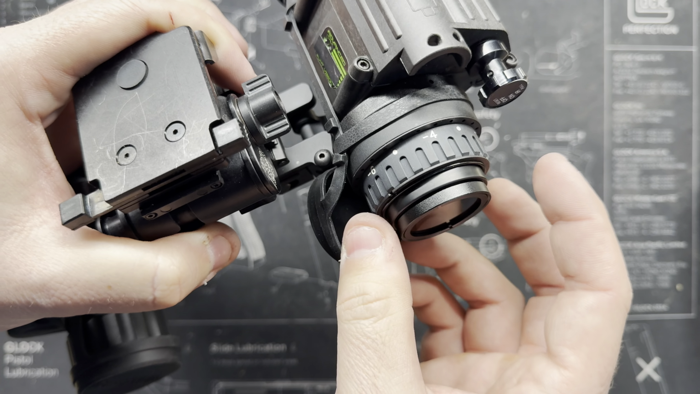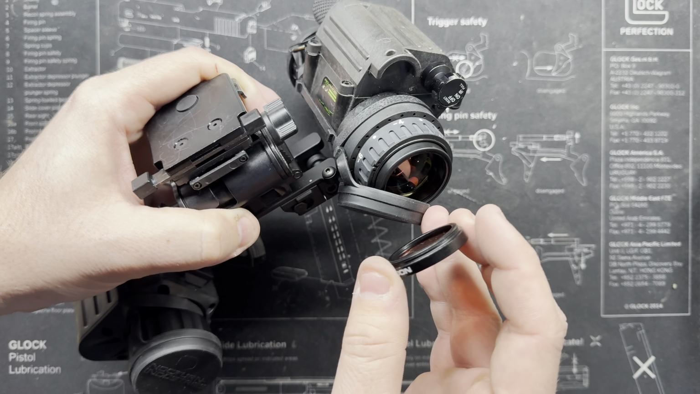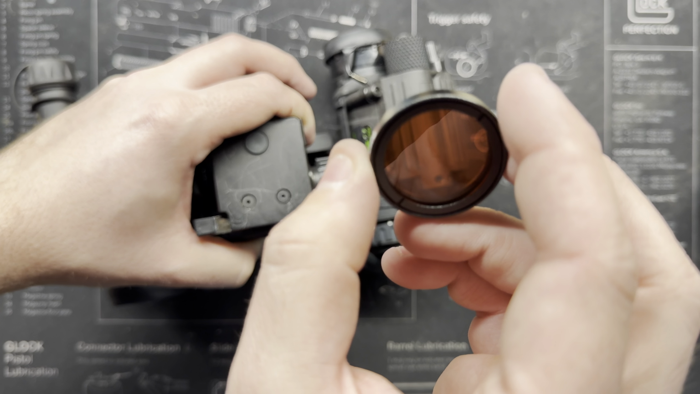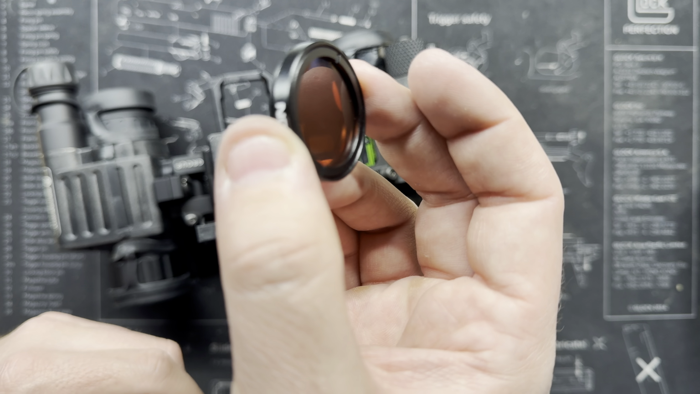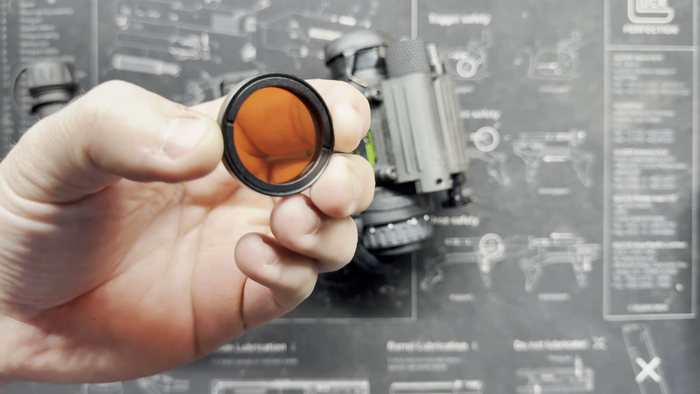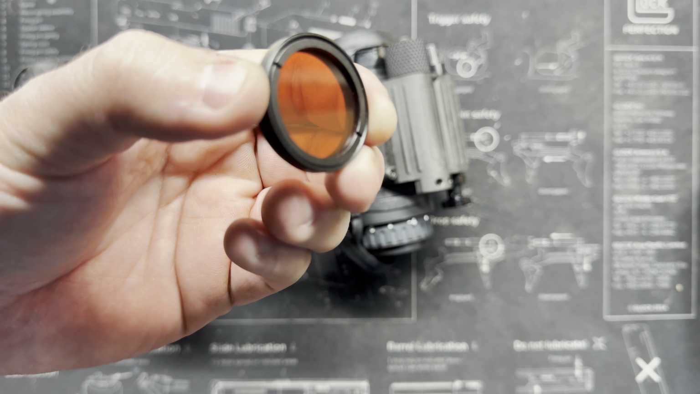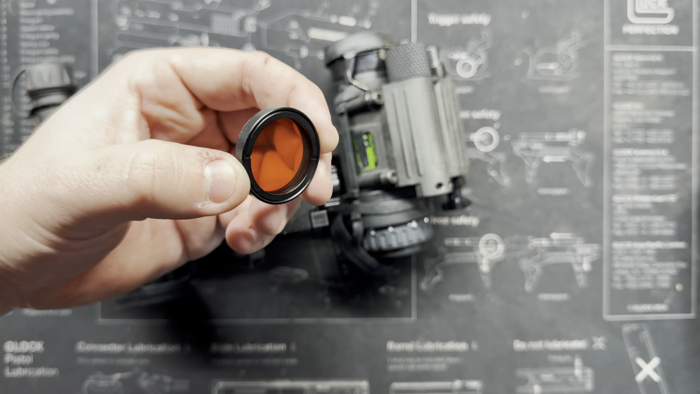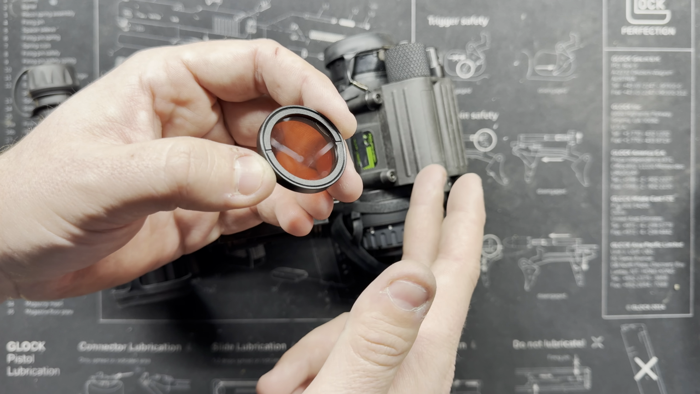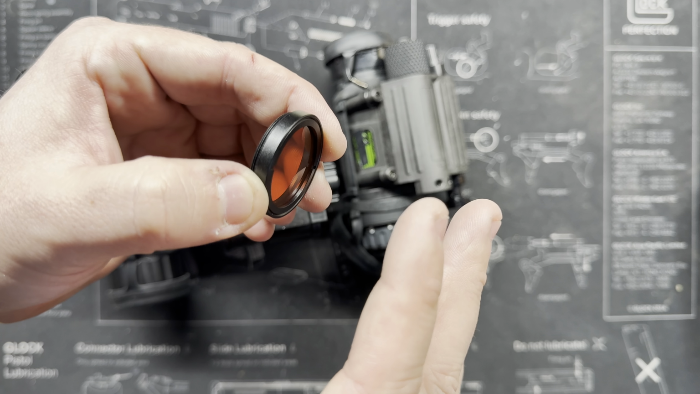So what is this? Basically, just like a camera filter. Let's unscrew this here. So you see, I have my PVS-14's lens here, and what this filter does is filter out light, as a filter would, of certain color wavelengths, basically. So they have one for if you have green night vision or white phosphorus. I have the white phosphorus, so this is the color that it comes in. And what it does for me is it basically makes it black and white.